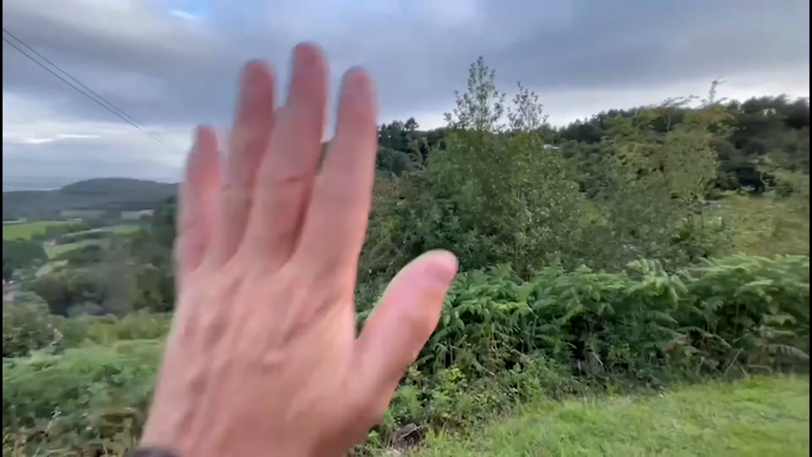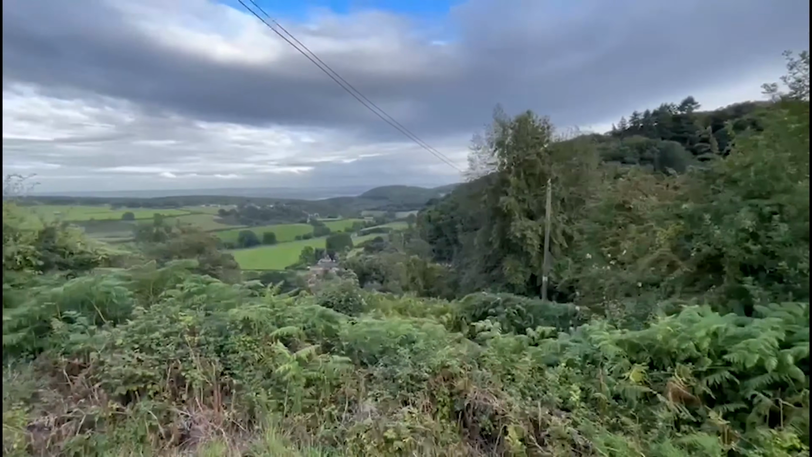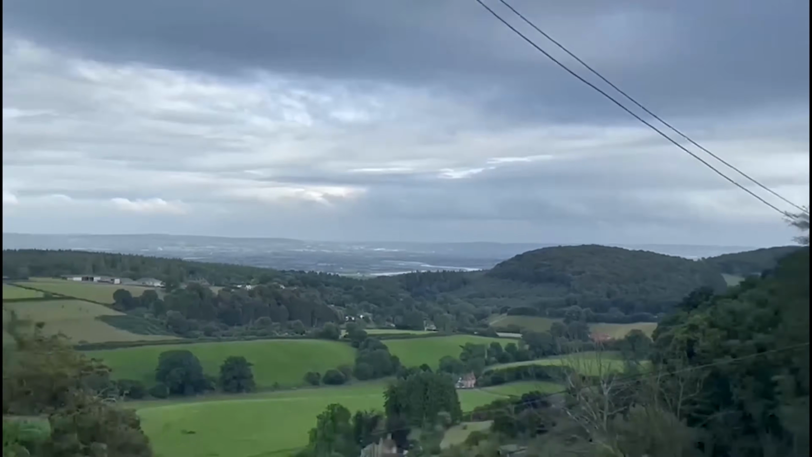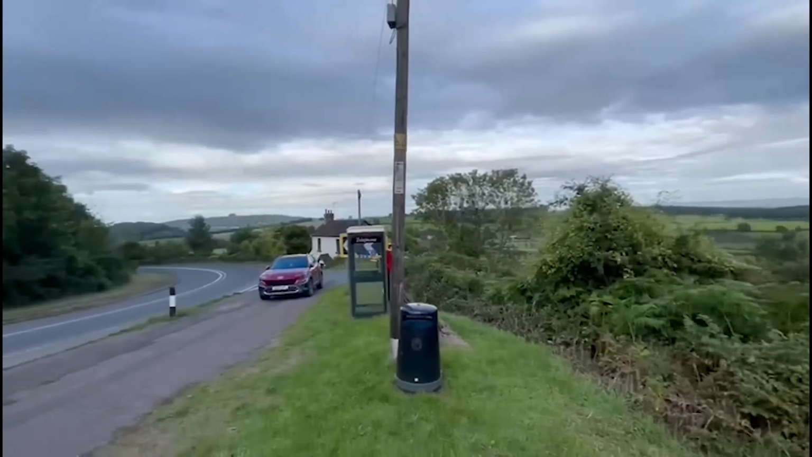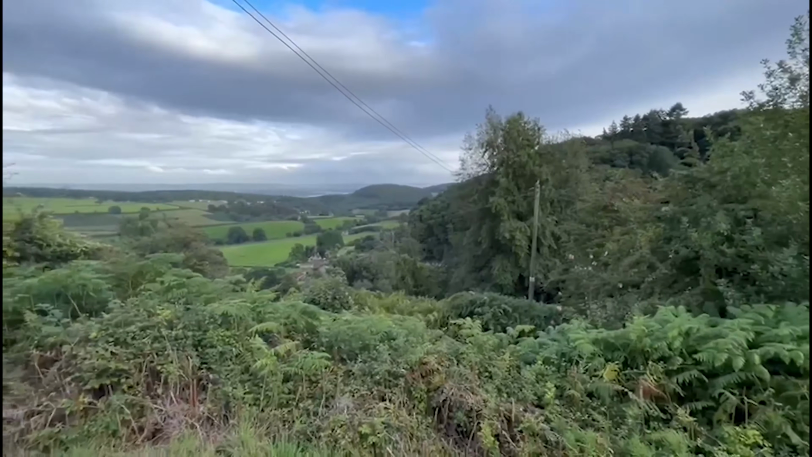And the forest stretches that way, Thomas? Yeah, that way for a few miles. Some view. And is that the Severn away in the background? That's the River Severn, and that's the Cotswolds in the distance up there. Phenomenal. The ground and the topography of it is just beautiful up here. It really is. Beautiful place.